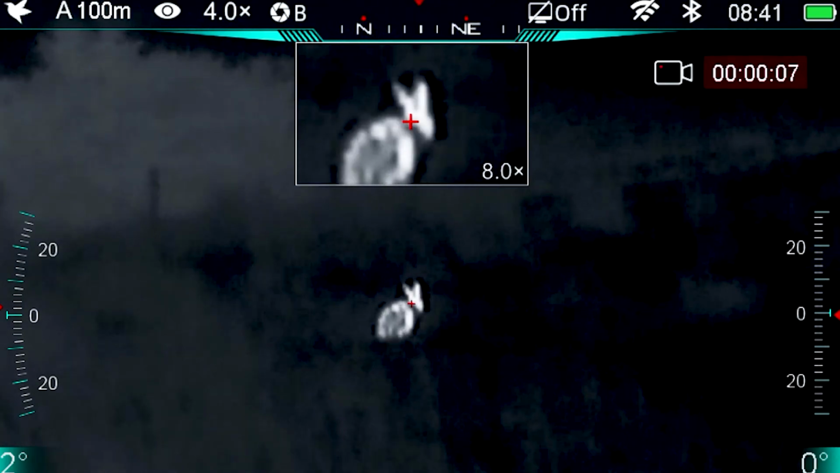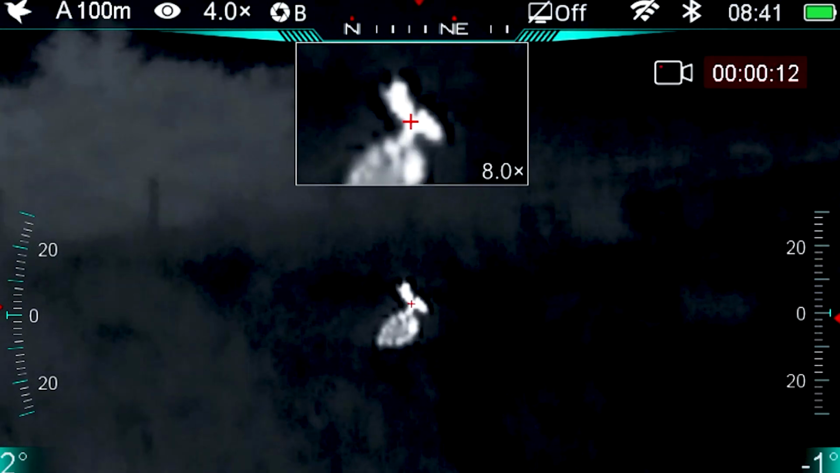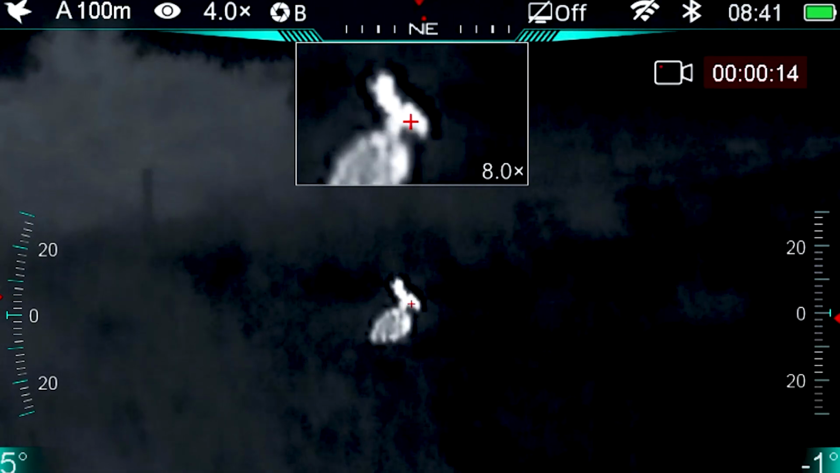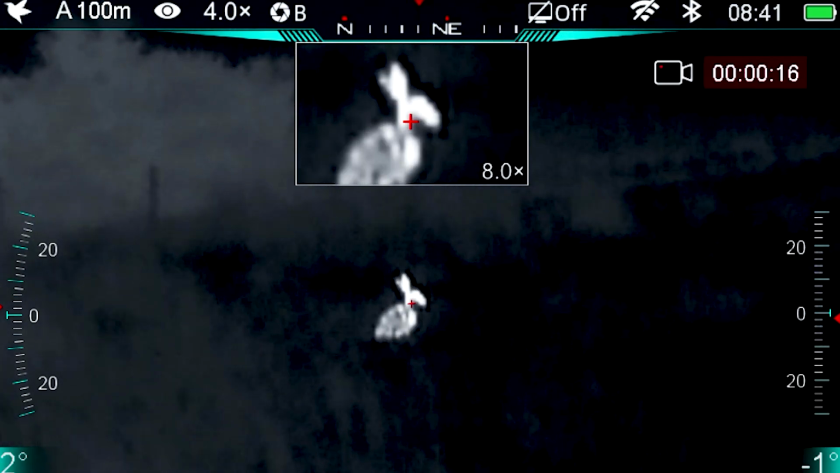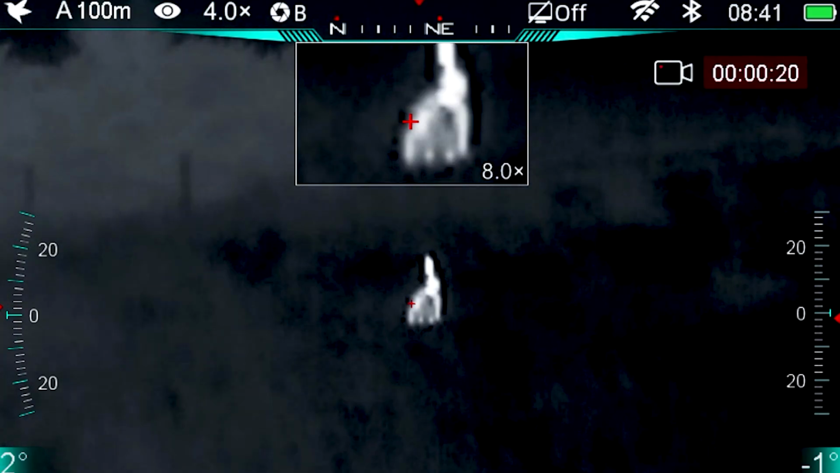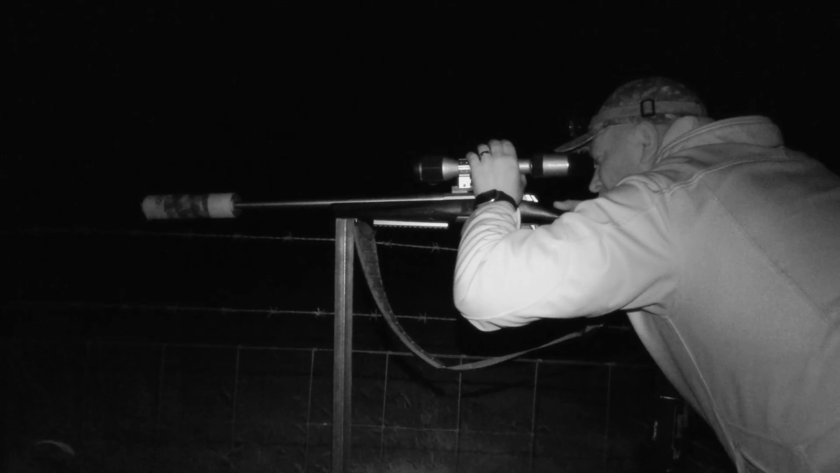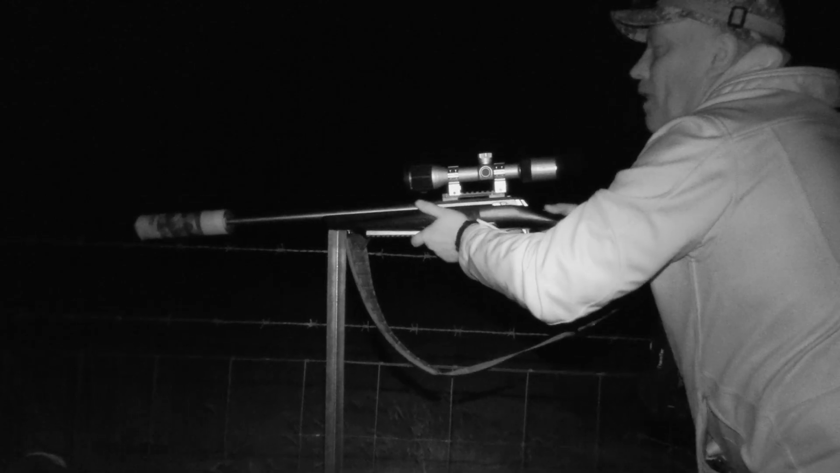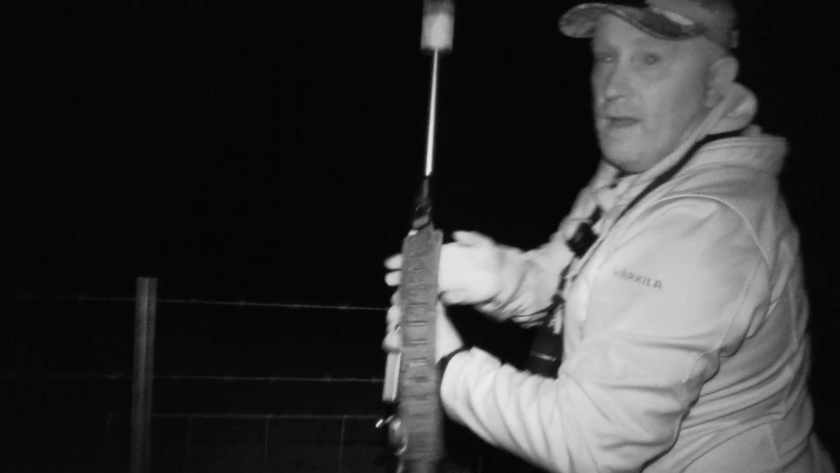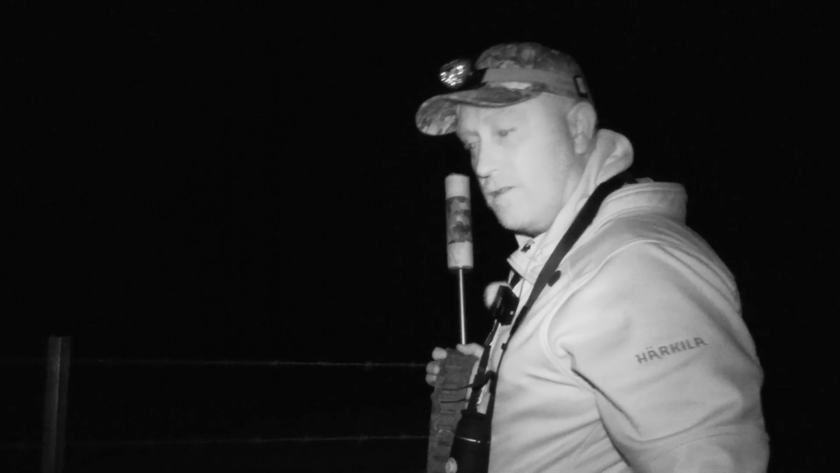Here at 50 metres. Headshot. But again, no foxes. Done my job too well.